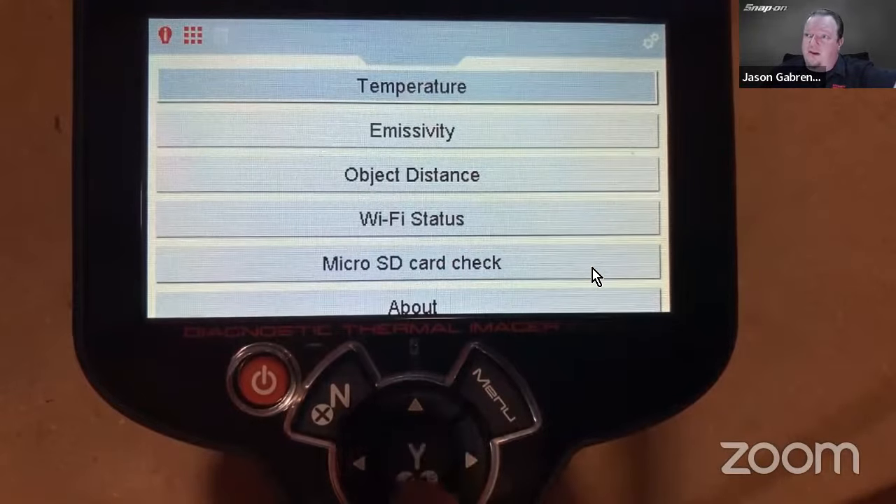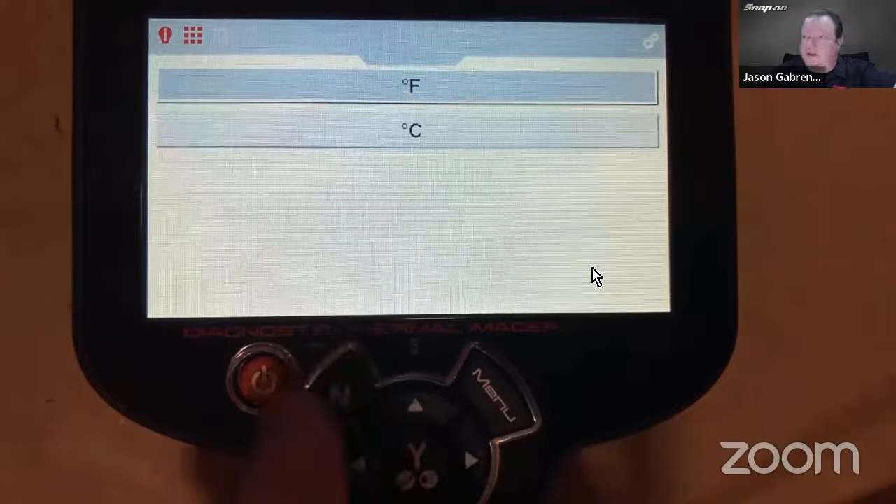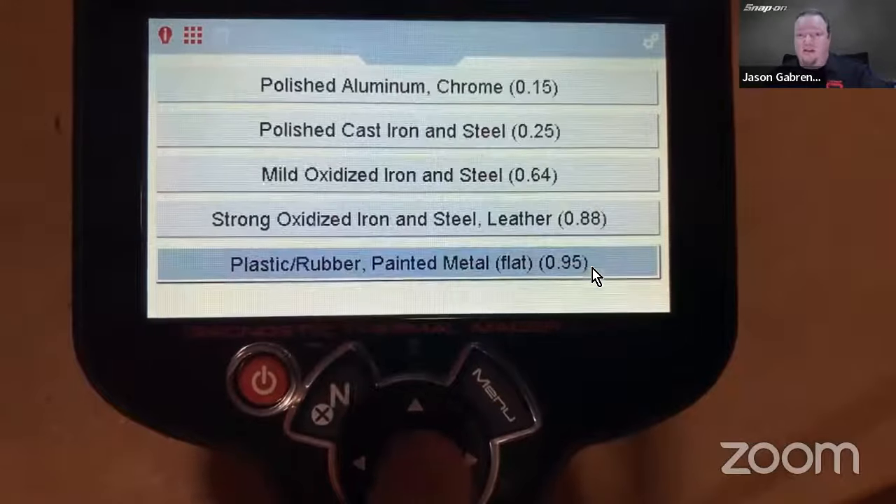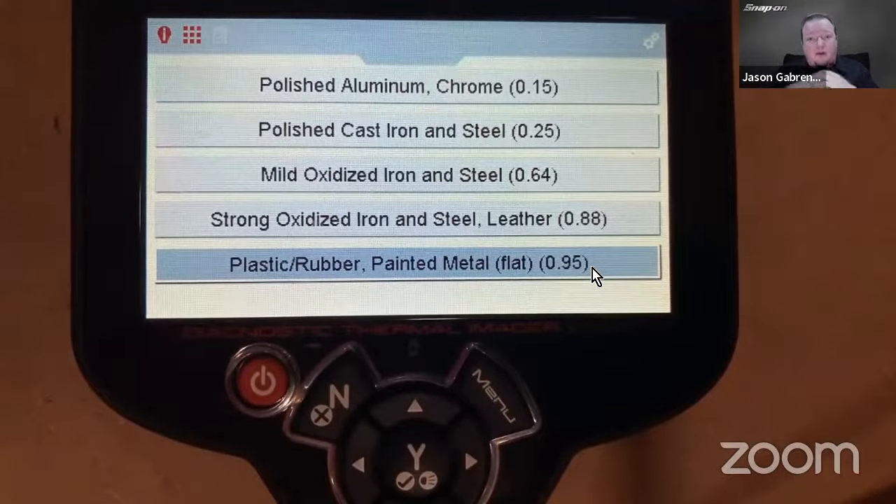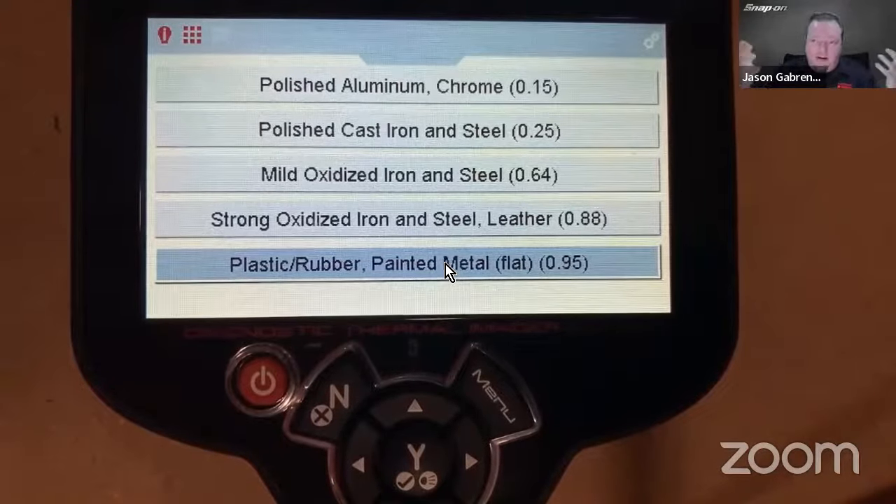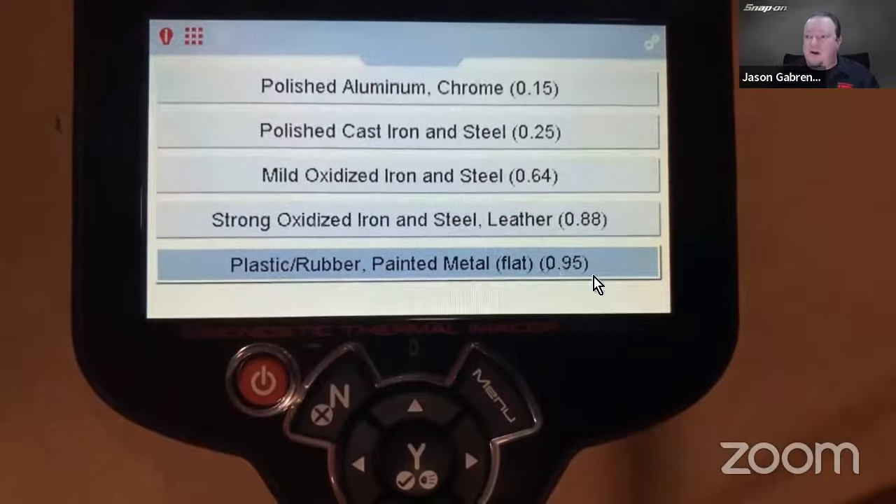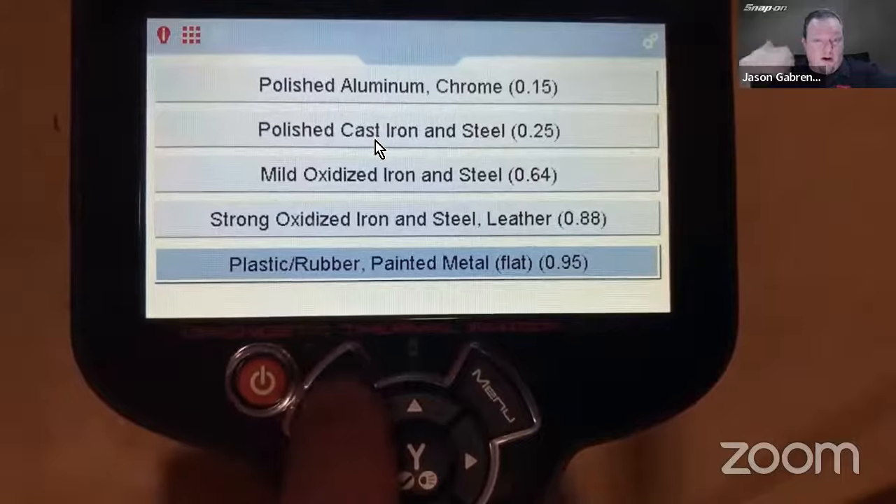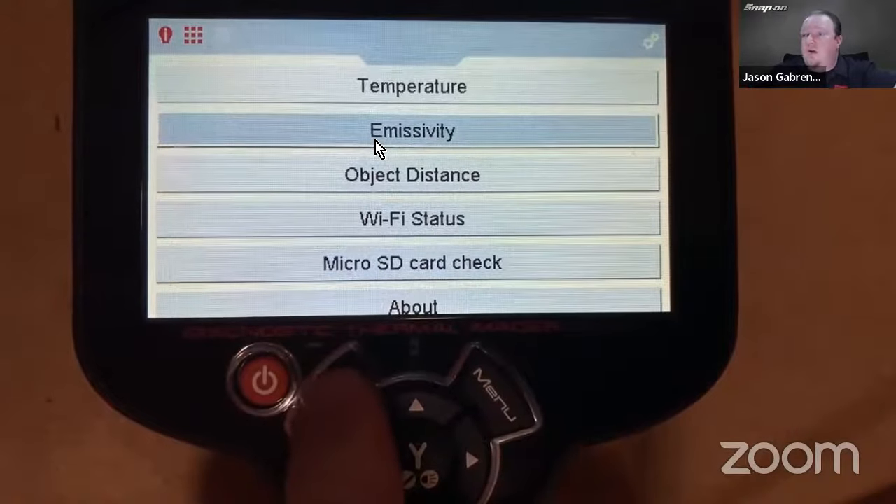So I go into advanced, it's going to give me temperature, so I can go in Fahrenheit or Celsius. Emissivity. Different materials are going to produce or emit thermal energy differently. If I'm working around plastic, rubber, and painted metal, which is more than likely what you're going to be dealing with on a car, that's where it defaults to. Then there's strong oxidized iron and steel and leather, mild oxidized iron and steel, polished cast iron, polished aluminum and chrome. So depending on what you're working on, you may want to go in there and change that accordingly.